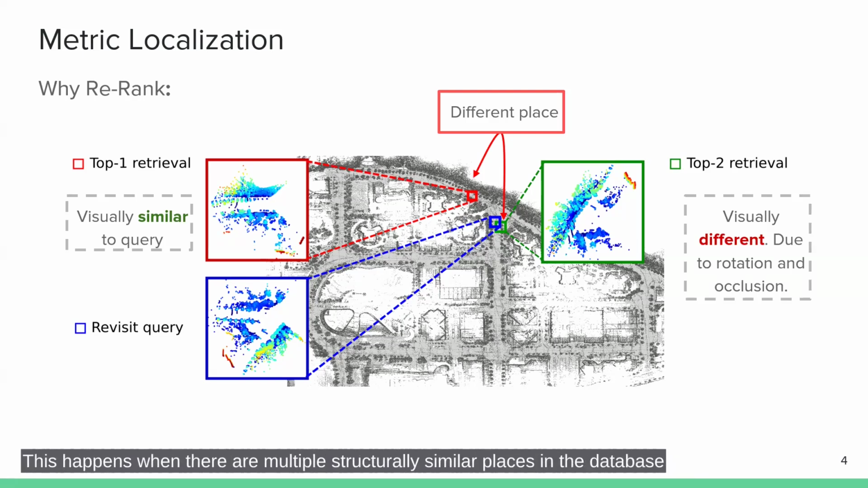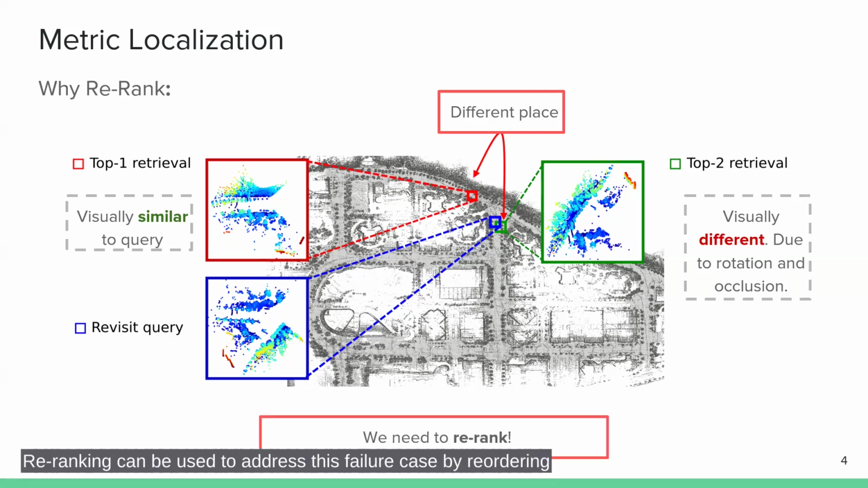This happens when there are multiple structurally similar places in the database and the network struggles to discriminate between them. Re-ranking can be used to address this failure case by reordering this set of candidates such that the correct candidate is ranked first.